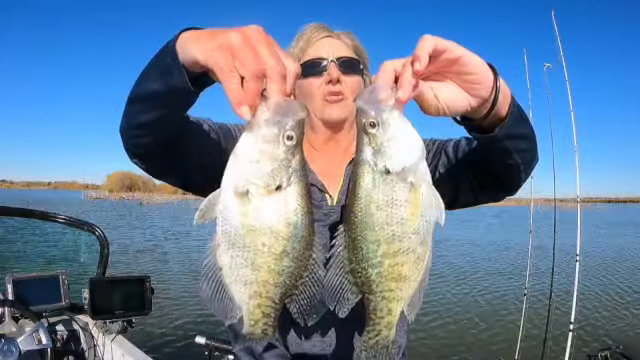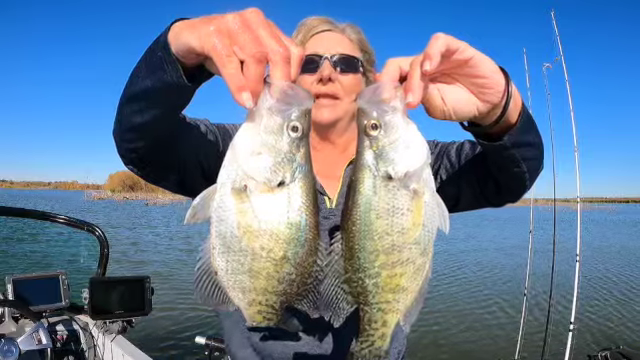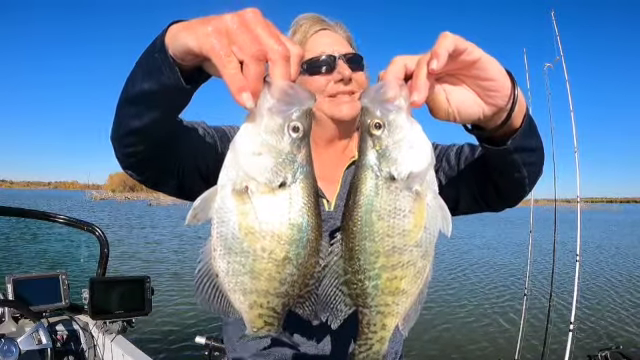I could not have asked for a better day. Used Garmin Livescope, found exactly where the crappie were, dropped the jig right down on top of them, and caught a bunch of crappie. I had a great time. Crappie were biting. Can't ask for anything more.